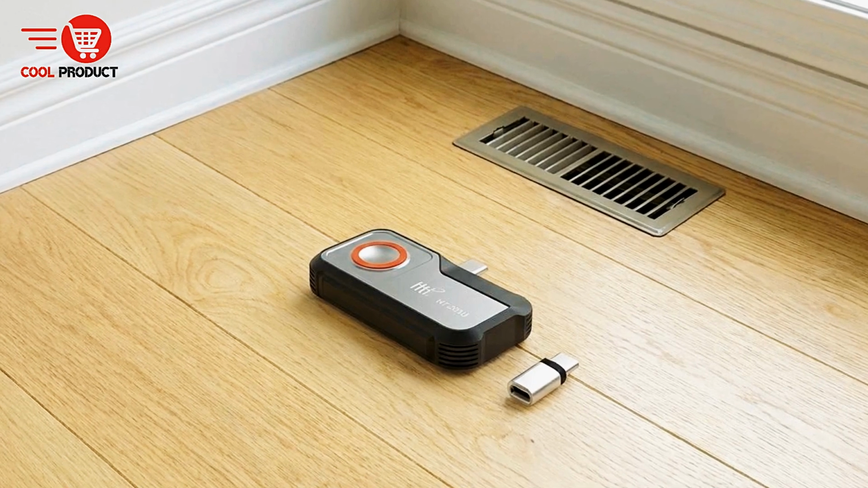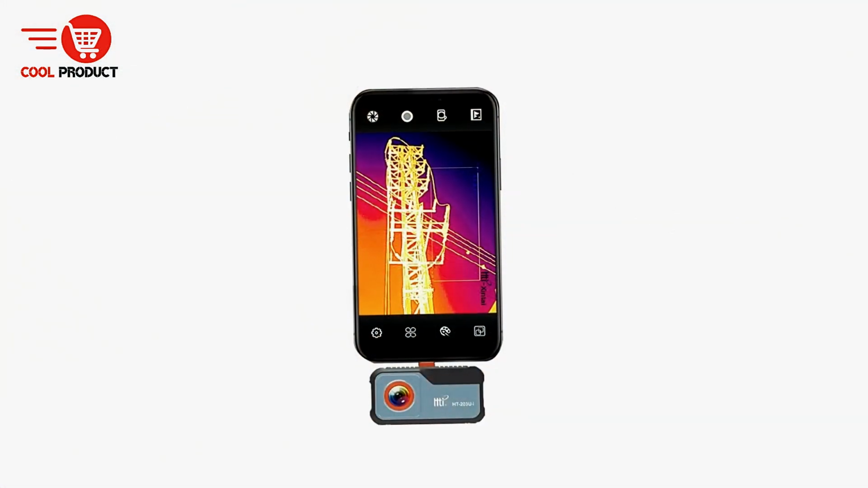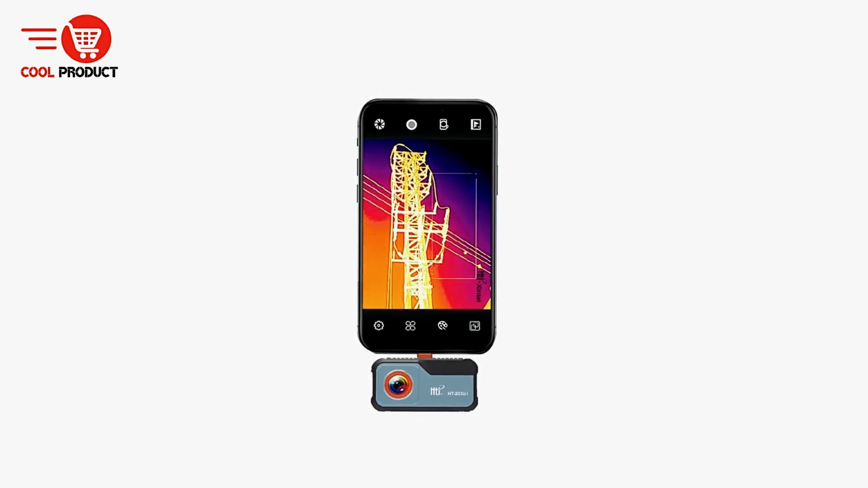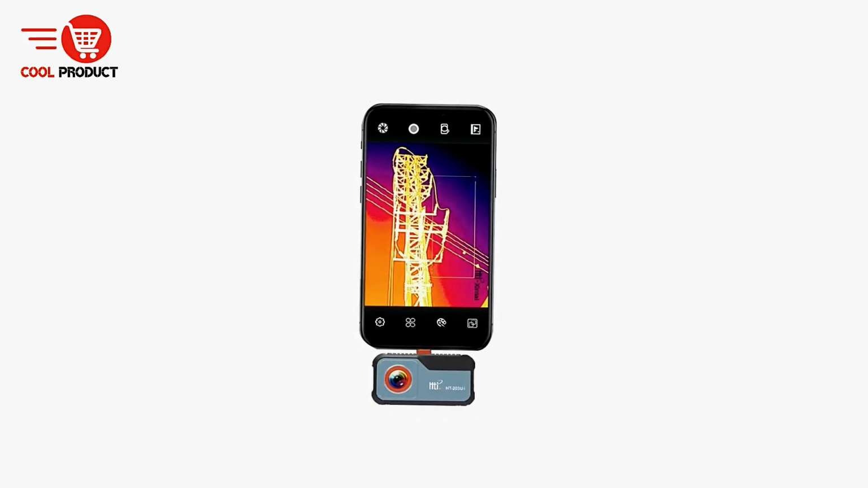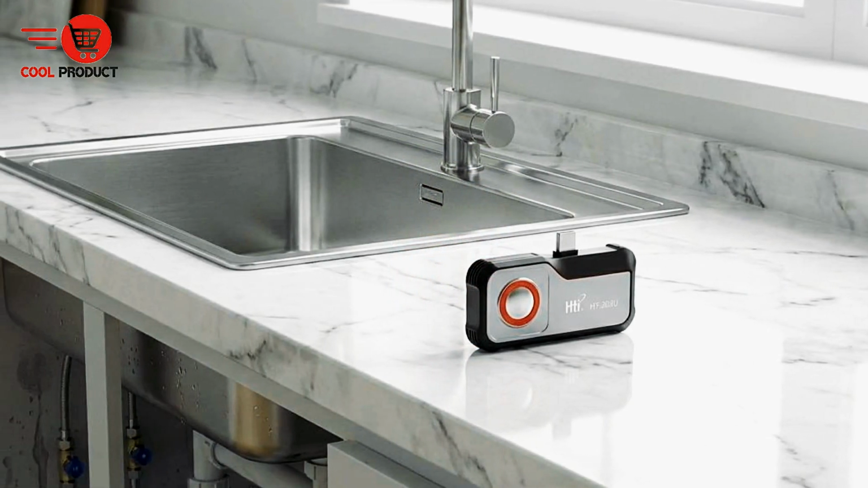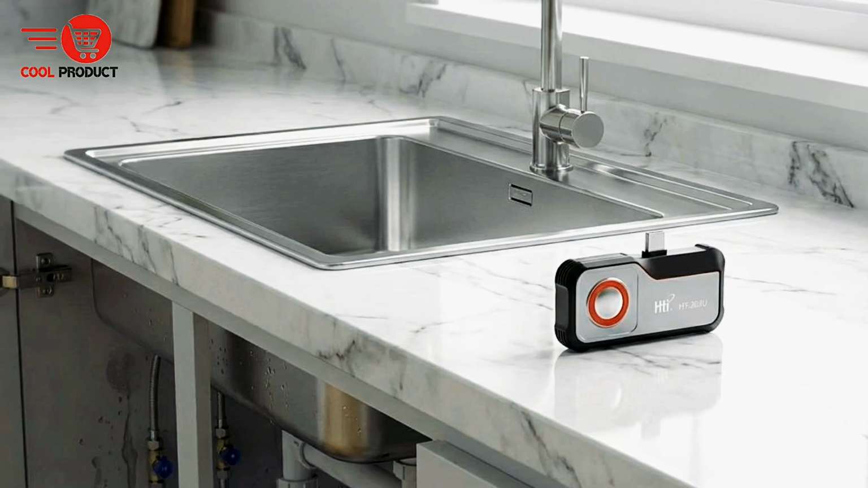With Android Type-C connectivity, the Hti HT-203U allows seamless integration with modern smartphones and tablets. Data transfer is fast and simple, helping you analyze images in real time and share results quickly when needed. This improves workflow efficiency, especially during professional inspections where time matters.